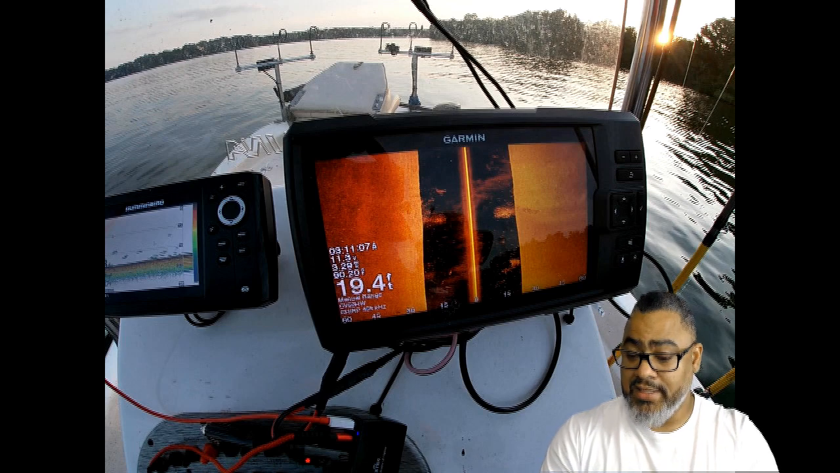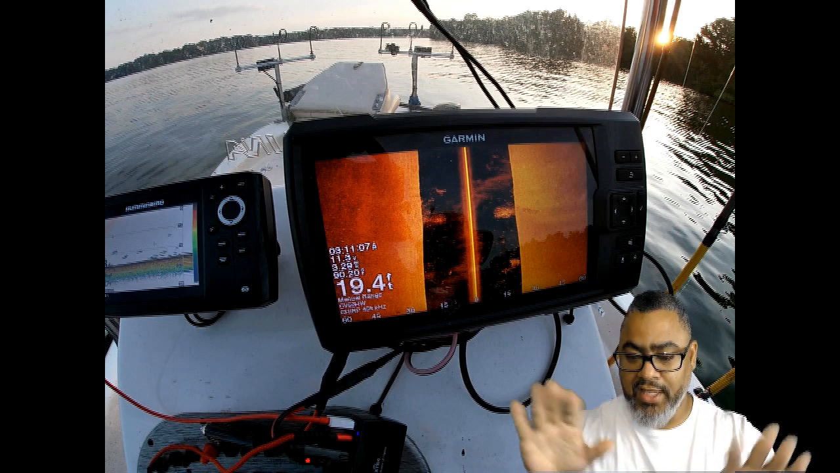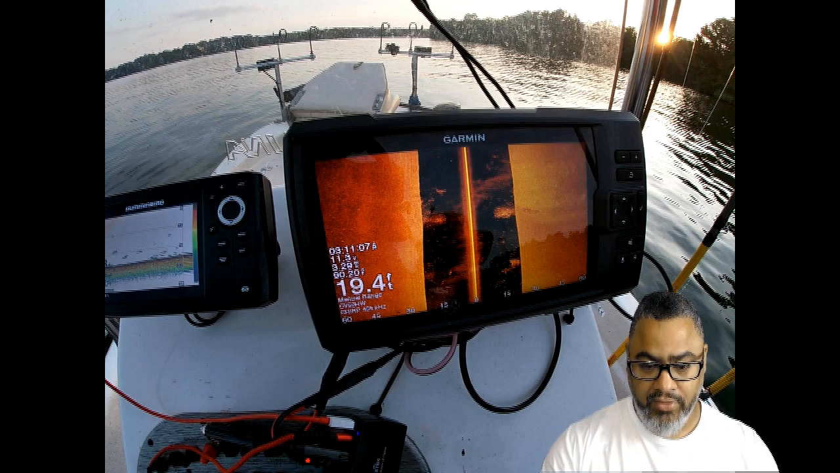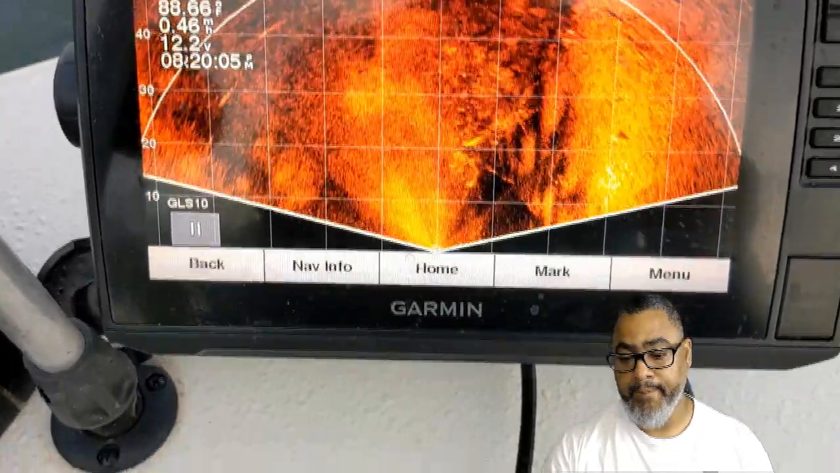But it's the same deal as a side imaging unit, as it gives you a bird's eye view of what's directly in front of you, your perspective. So once I find the structure using side imaging, I revert to this technology to hone in on that location.